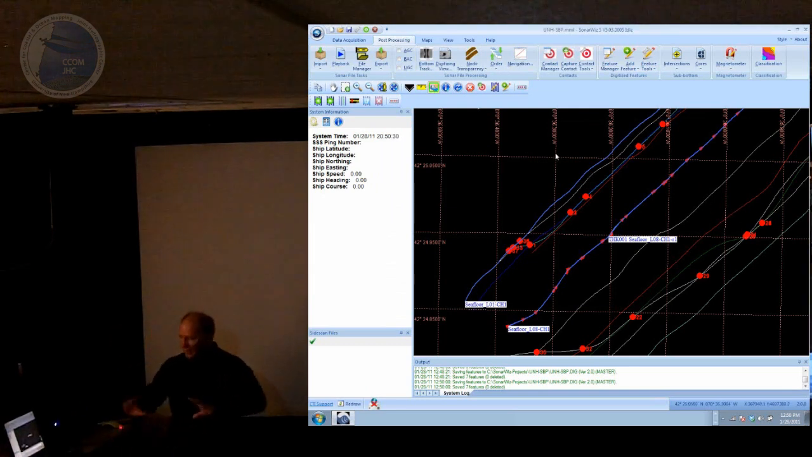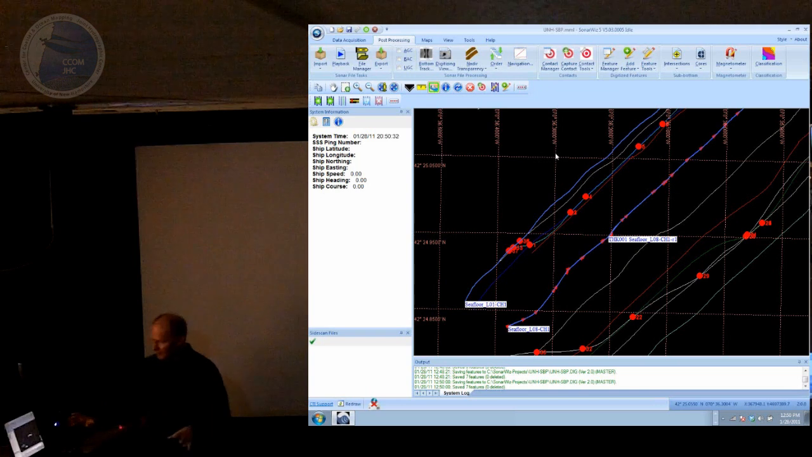Everything I showed you about exporting to a GeoPDF or GeoTIFF, you can do with the same tools for exporting, so you get a map of where your track lines went.